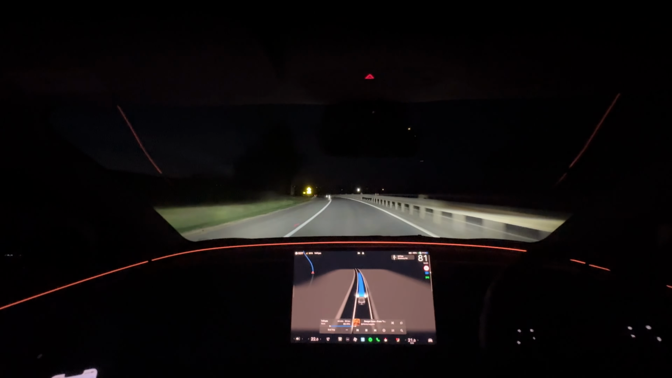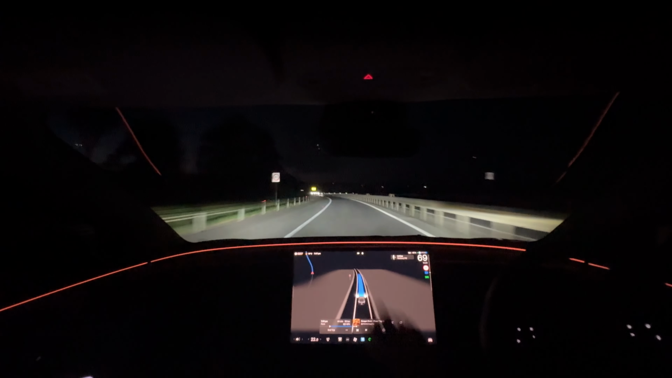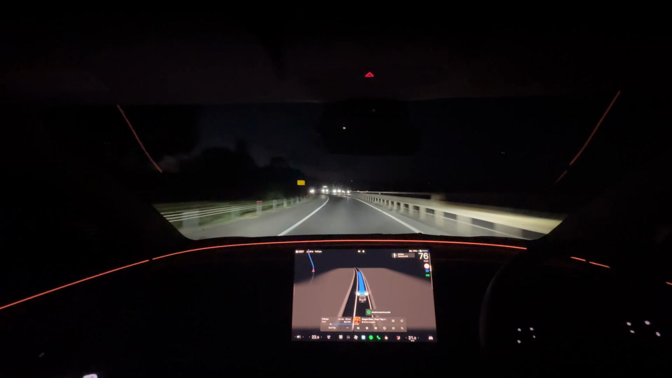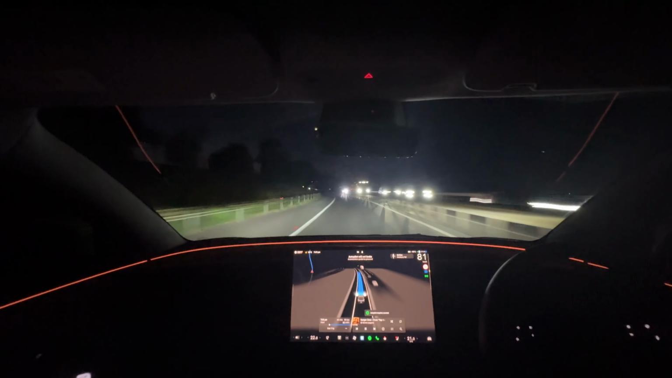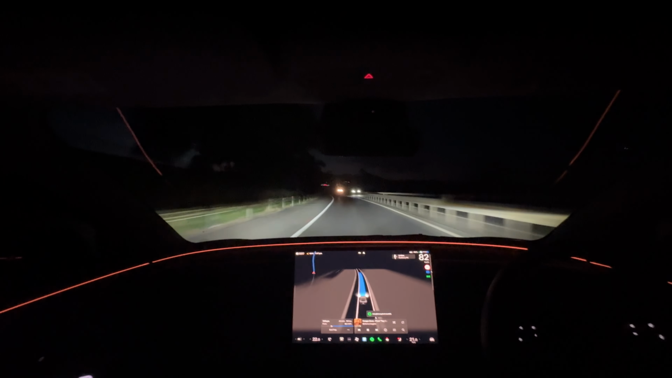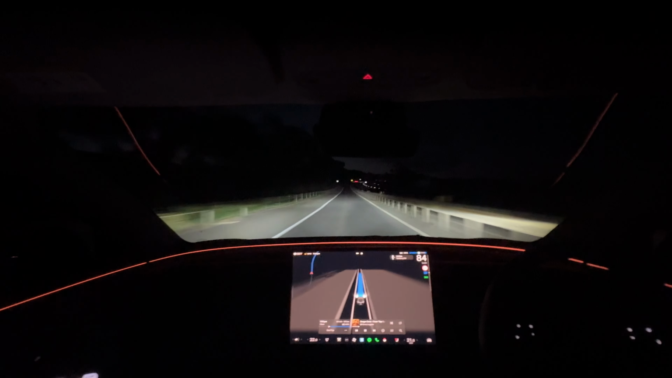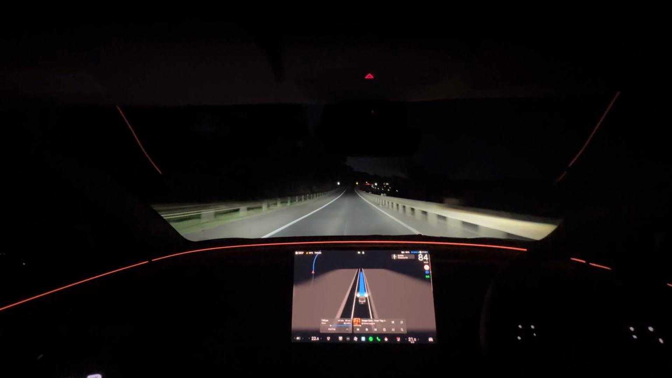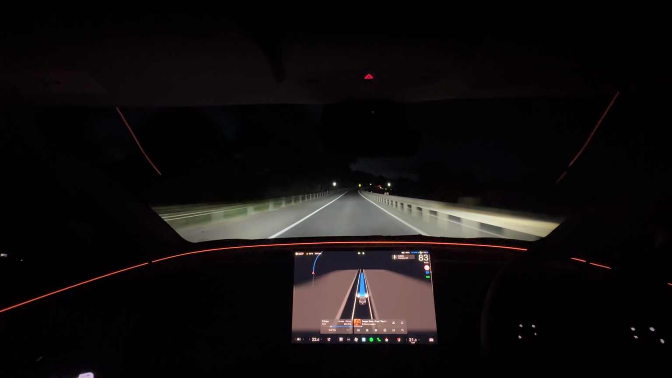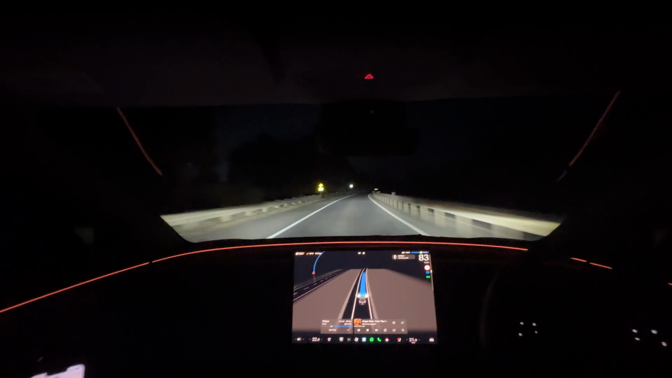Trailing around Melbourne Airport, FSD phantom brakes. This is actually the first time that I've experienced phantom braking, as it has been smooth 100% of the time so far. What I think might have caused this phantom braking was the headlights beaming through the centre barrier, creating shadows on the road, which could have caused FSD to remain on the side of caution and just slow the car down slightly.